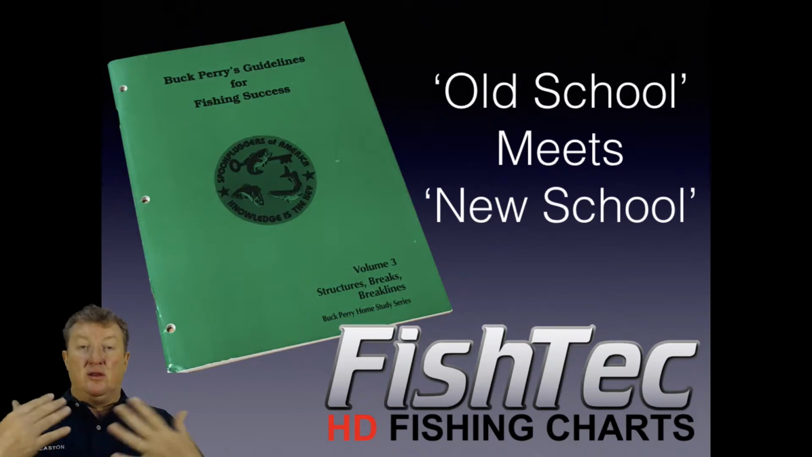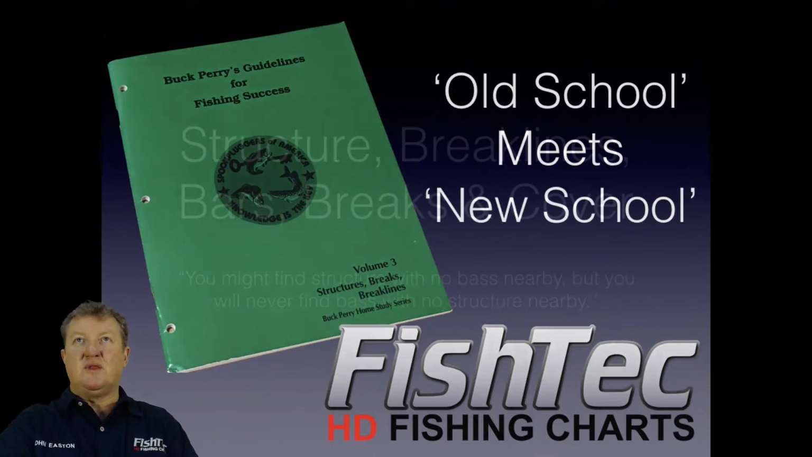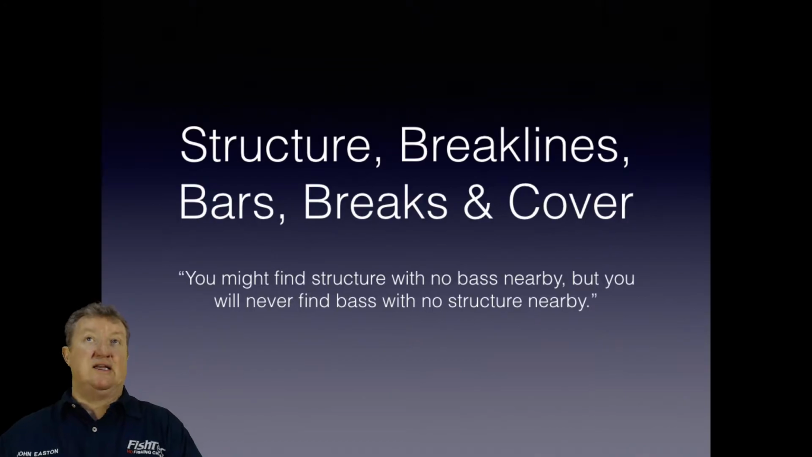Buck Perry, the American way, they talk about structure all the time, but it's structure, breaks, break lines, bars, that type of thing. We are going to incorporate our cover, what we refer to as cover. We're going to start to see how that merges with things like breaks and the likes. So let's see where we go. And like I said, we're talking about structure, break lines, bars, breaks, and cover.